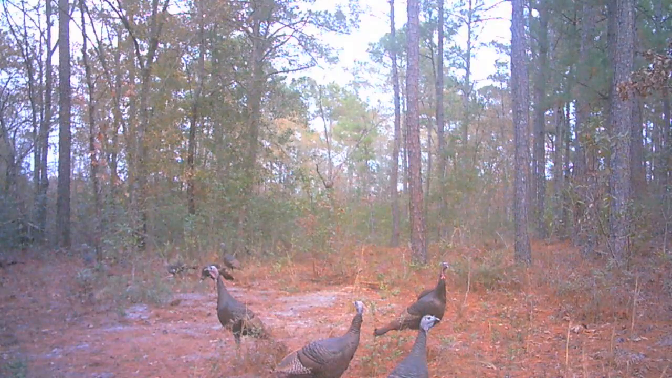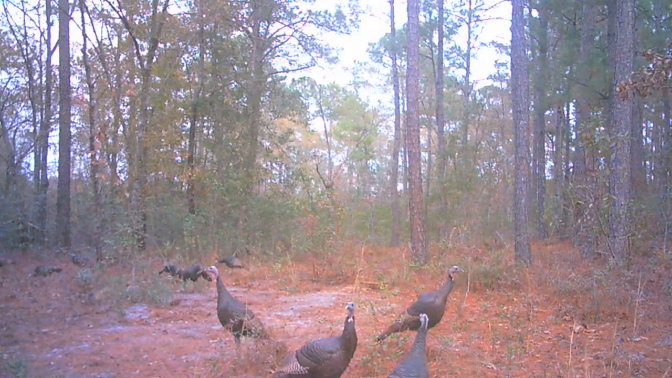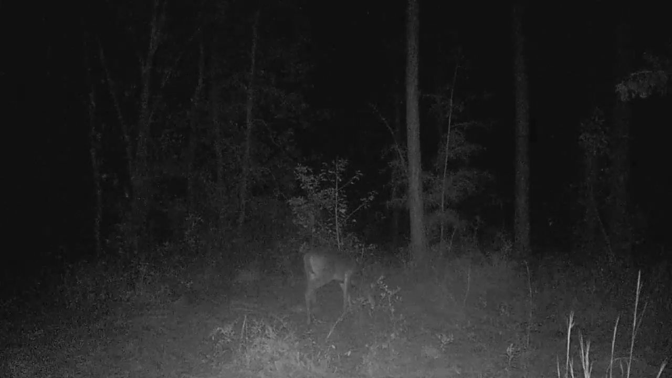Here's our turkey friends back. Again, they won't be here come April. I don't know where they go, but they go somewhere. They love hanging around here in the fall and the winter. But as soon as turkey season's about to come in, they all disappear. Another fox moving through. Another two fox, actually. Bushy tails. I haven't seen a coyote this year. Did last year. Haven't seen one this year.